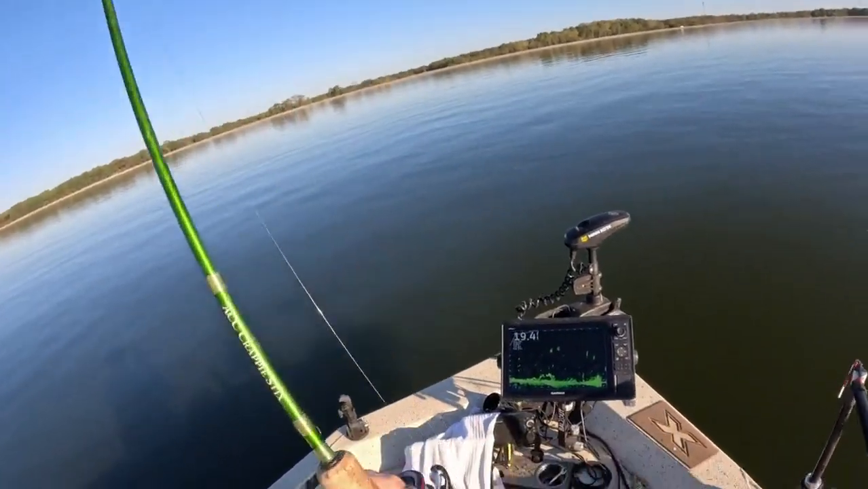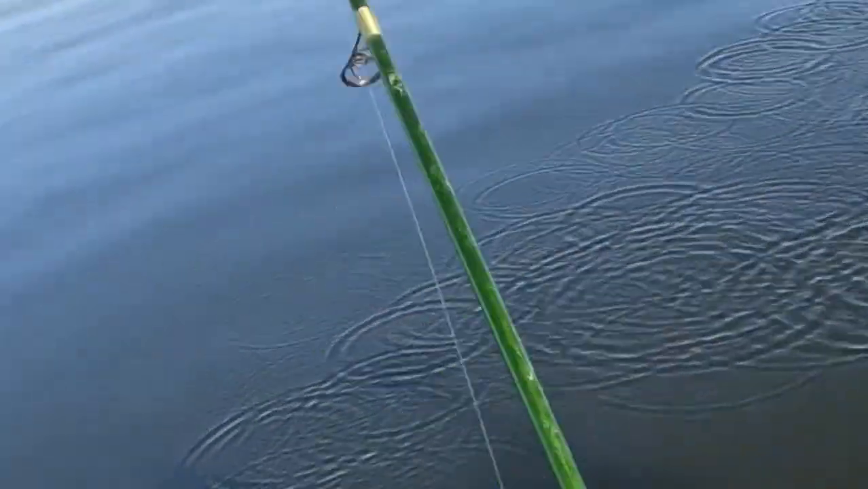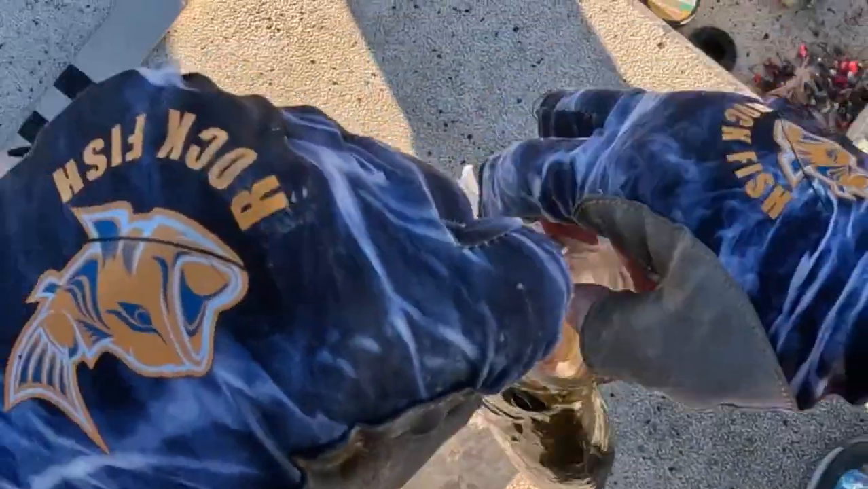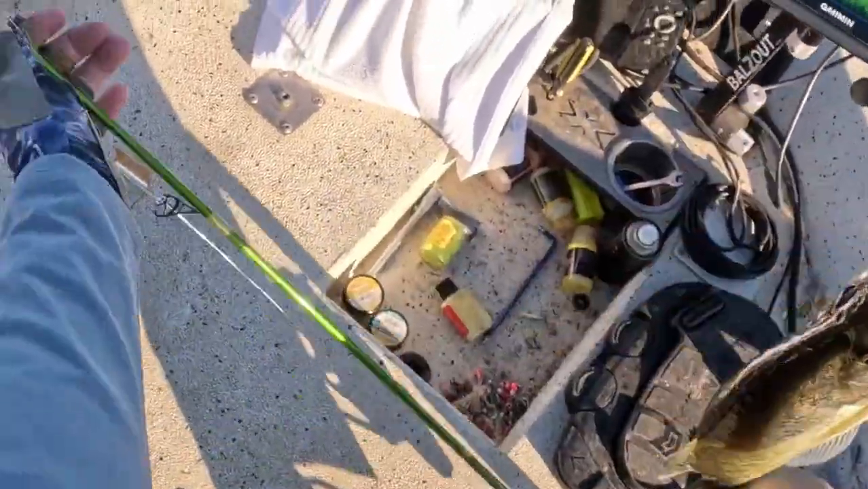That ain't a cat. I hope it isn't a catfish. Oh no, that's a big white crappie. Oh my goodness, yes. It's a 431. Get up in this boat. Good night, I can barely boat flip it. Oh my goodness, that sucker.